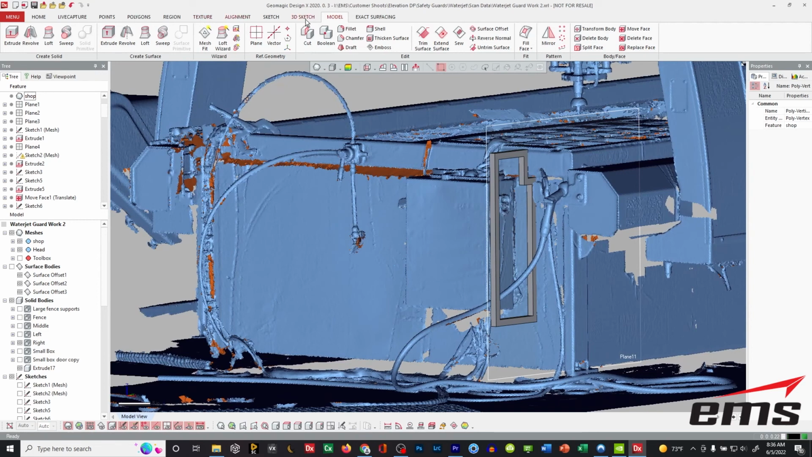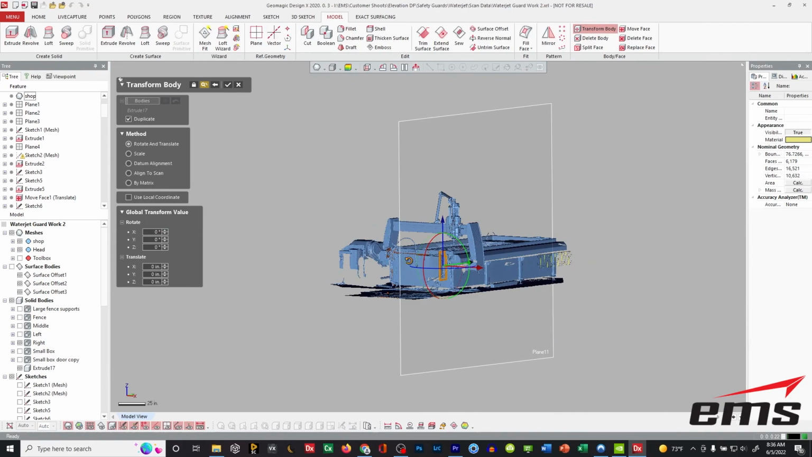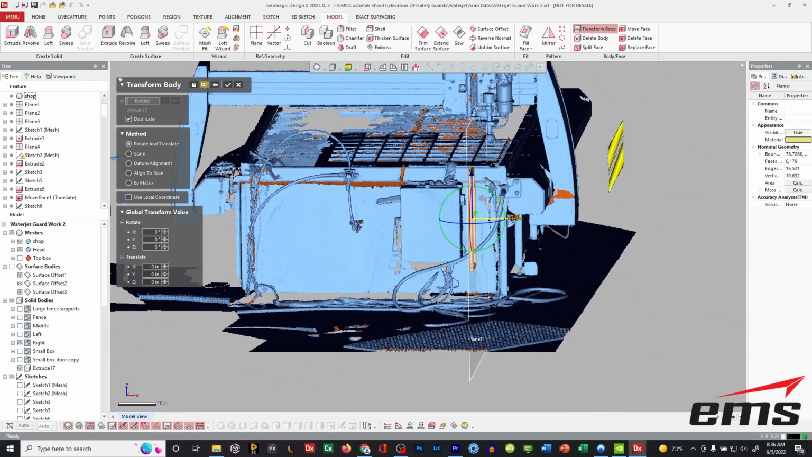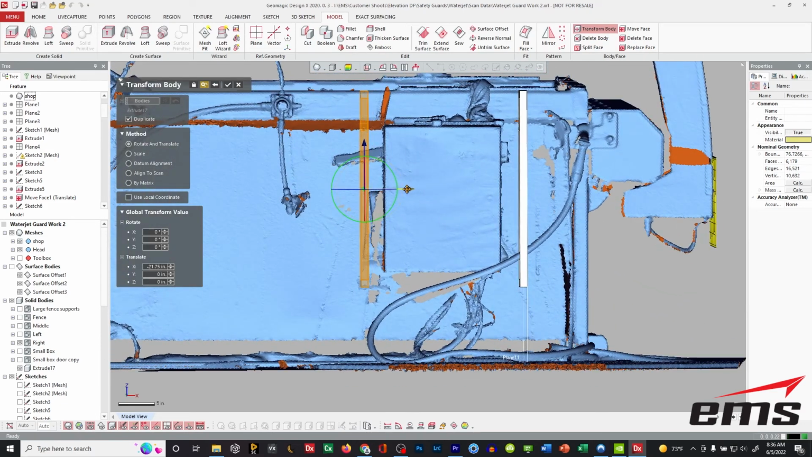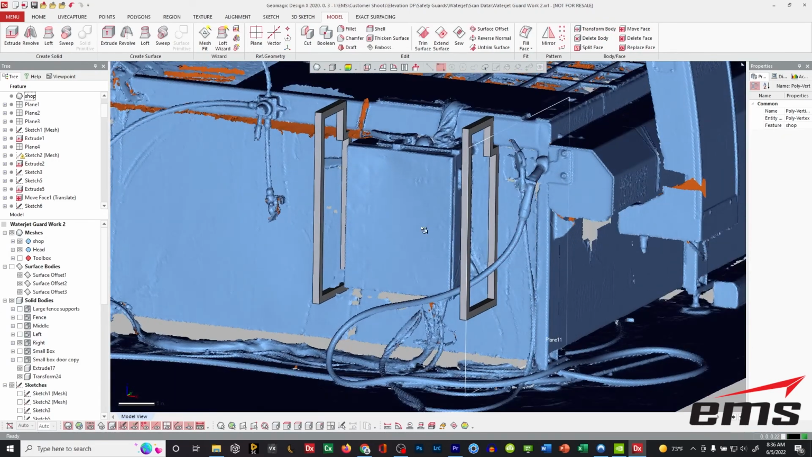Now what I'm going to do is come in and make a copy of it. So in our model, we're going to go to transform body. We're going to pick it. We're going to duplicate it. And let's start moving it over. And let's approximate the same clearance. But then we can come over here and give it an exact value. So let's say -22. There we go. And there is our second one.